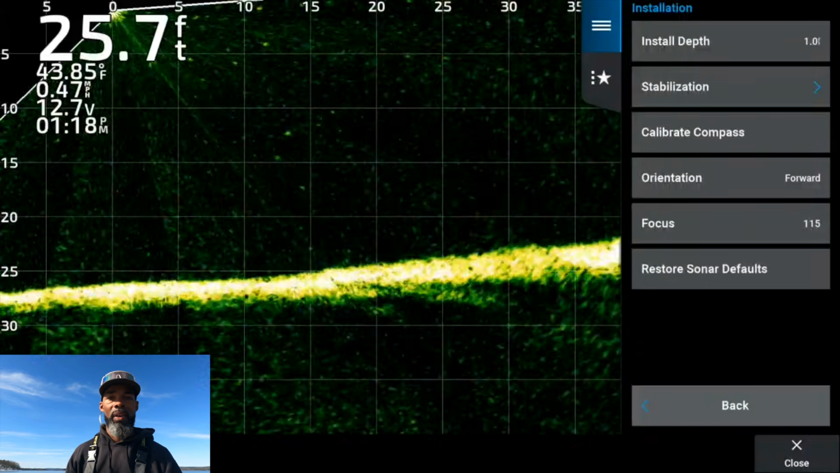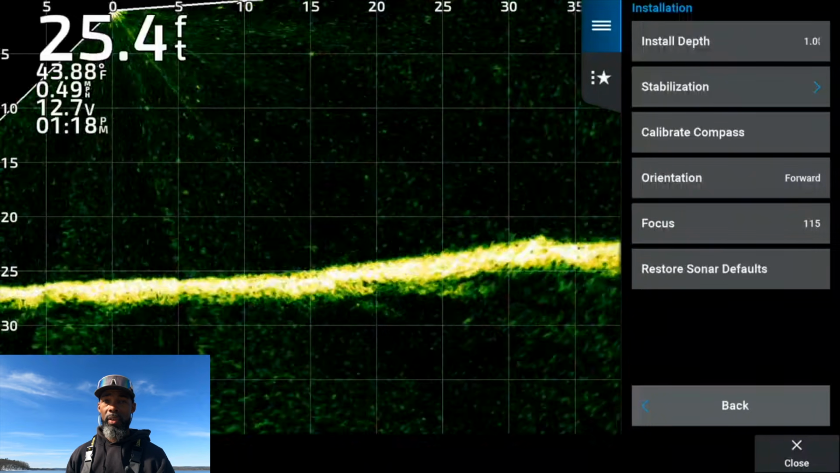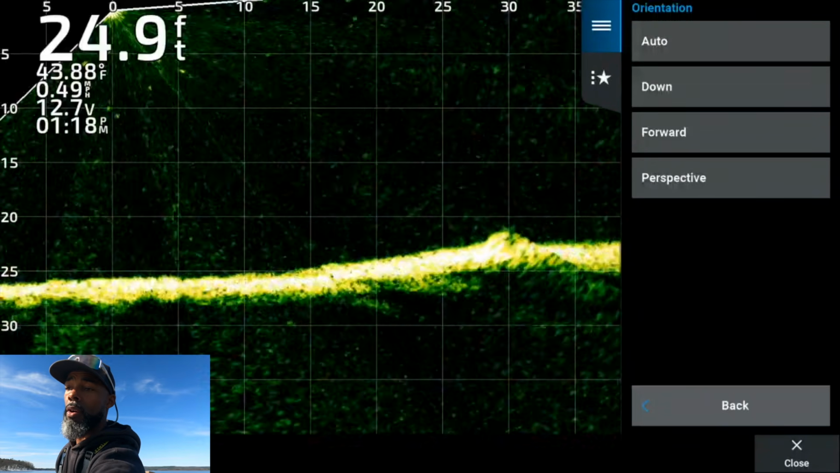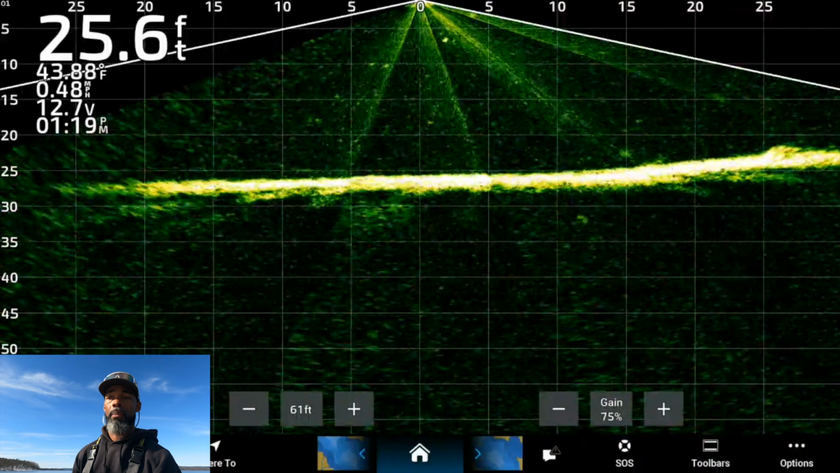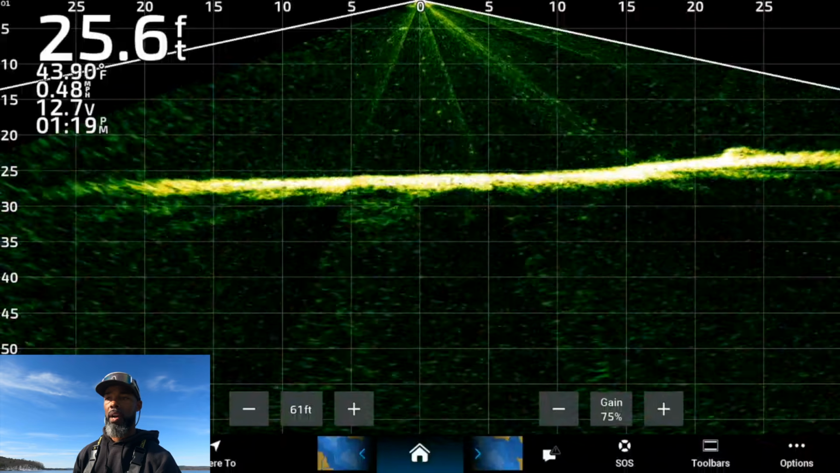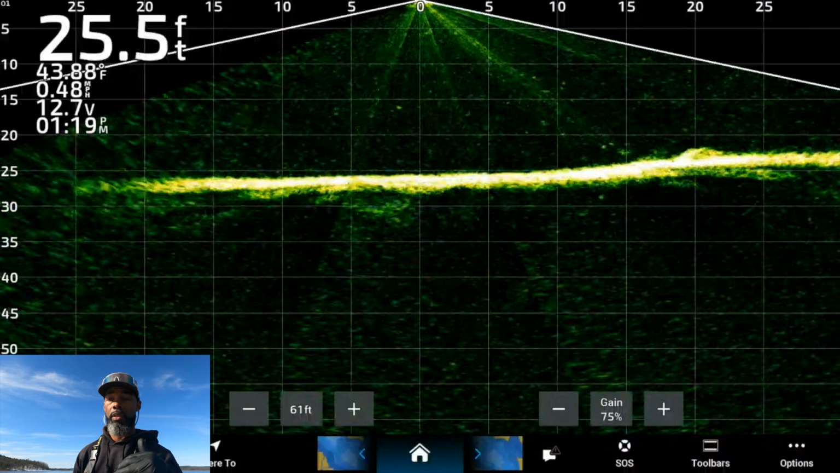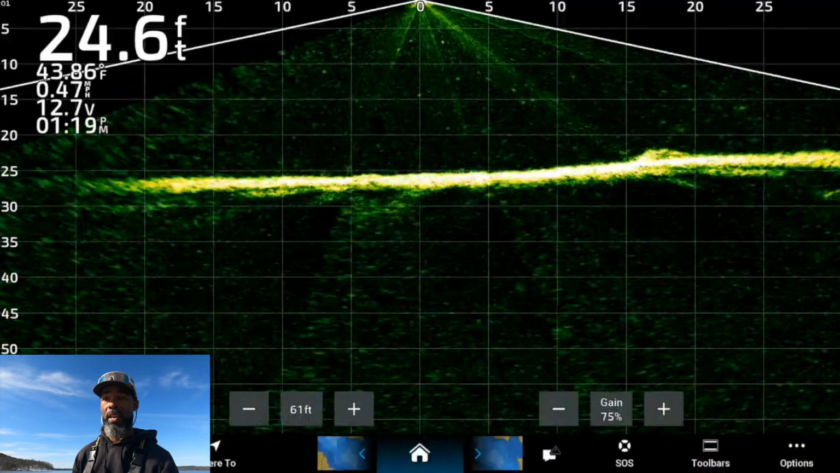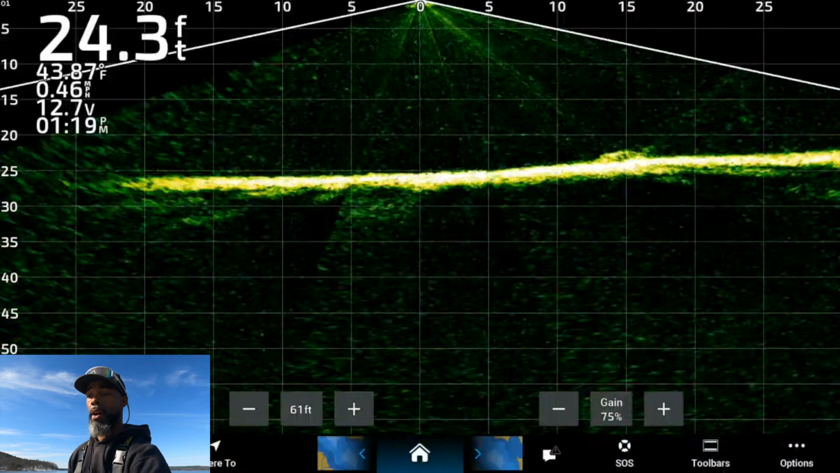Here's one that whenever I hop in clients' boats, the number one thing that I run into is their orientation. We'll get on the boat, and instead of being in forward, their orientation is set to down, which gives you that image right there. If you're ice fishing or you're vertical dropping right beneath the transducer and you put your transducer in the down position, then this image is perfect. But most people, especially if you're crappie fishing or bass fishing, you want to be in forward mode and looking out in front of the boat.